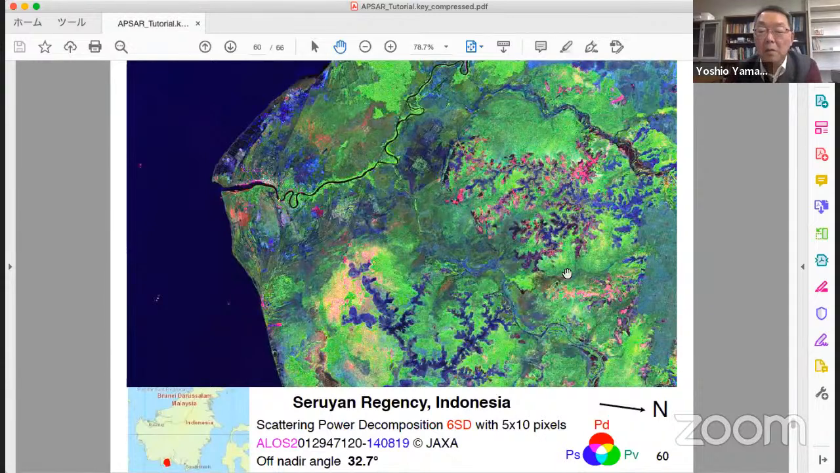This is a forest image, but we can see various colors inside because L-band waves can penetrate into the forest and bring back the information inside. We can map the area like this. Optical sensors cannot do this. X-band radar cannot do this because of shallow penetration. L-band can go deep inside of the forest.